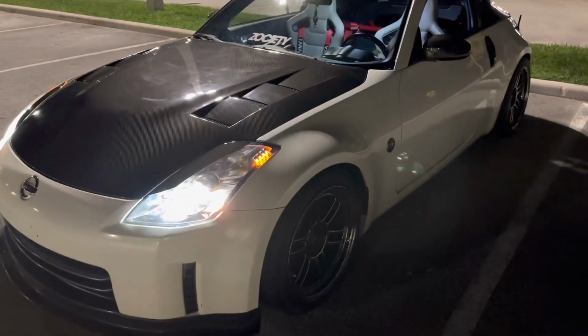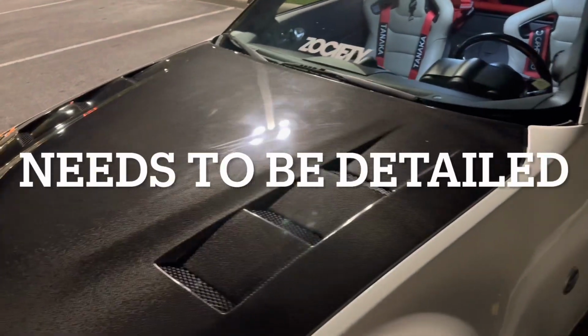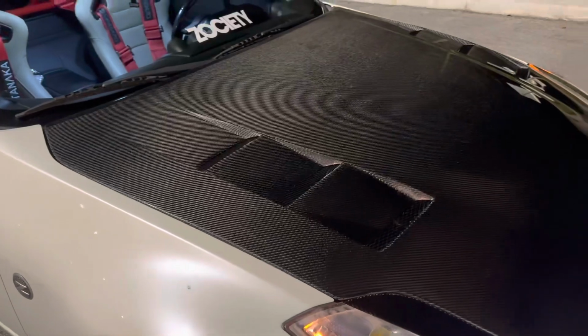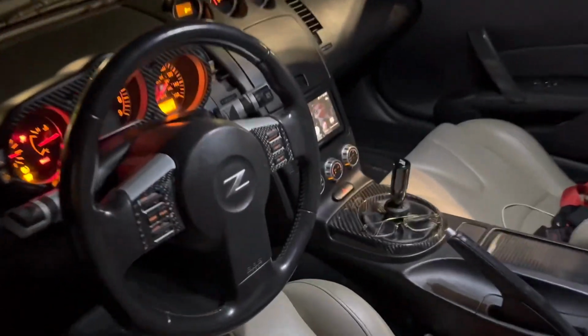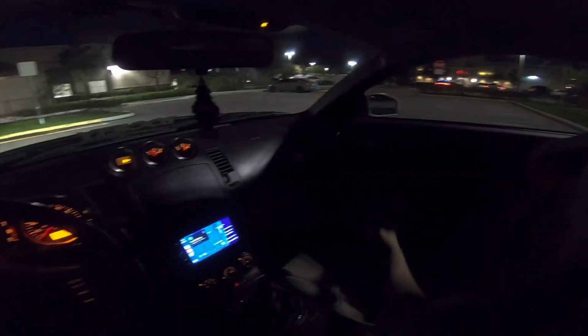Obviously, as you can see, my hood, I need to use a compound on it. But yeah, the interior is pretty good except for that part that you guys know is messed up, but we'll fix that at some point. Let's drive back to the house.